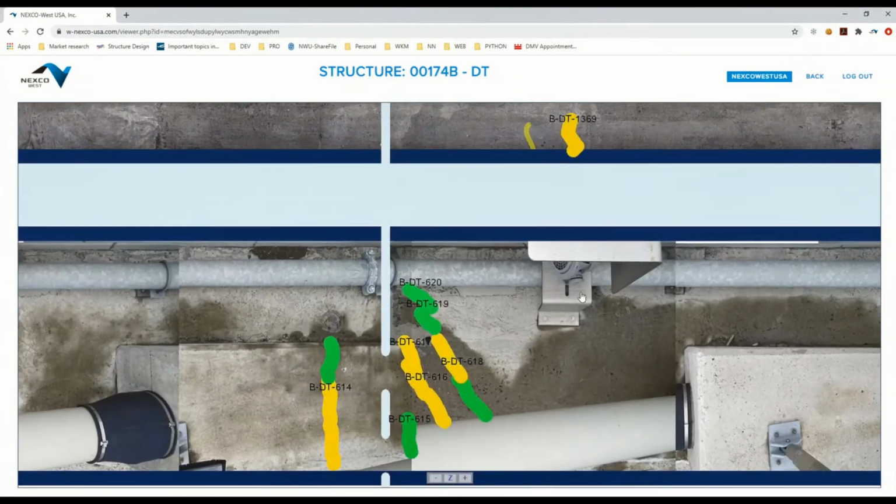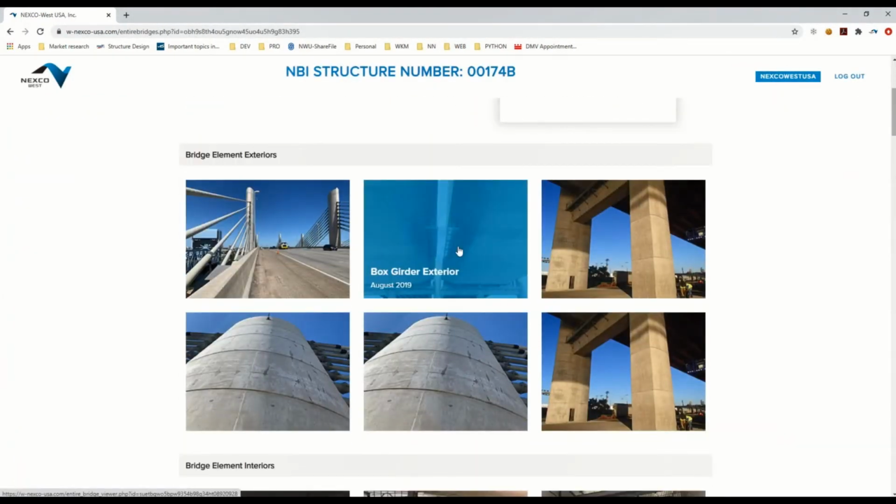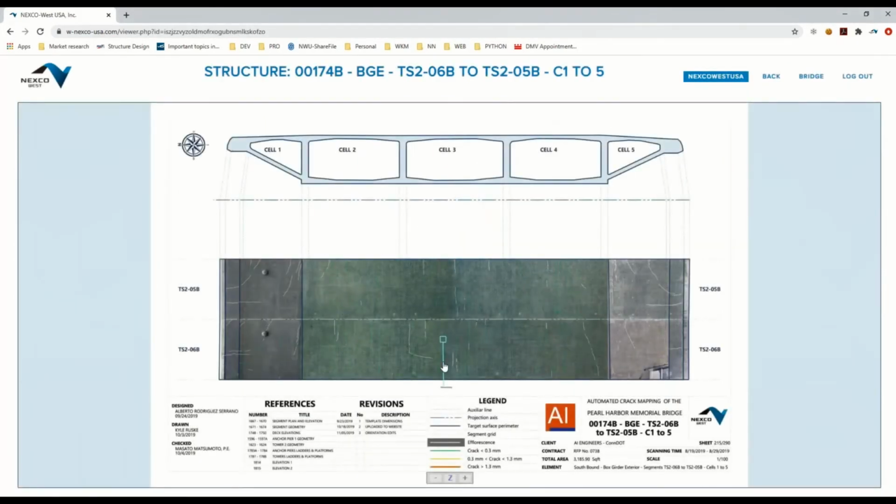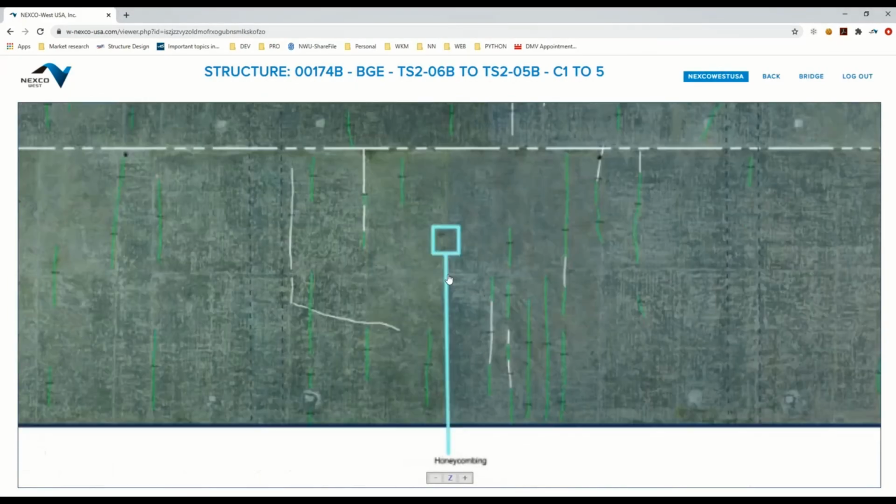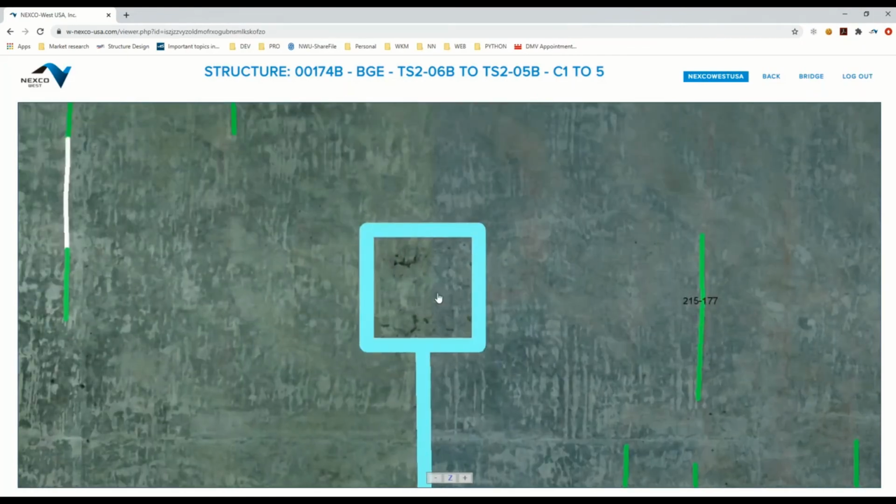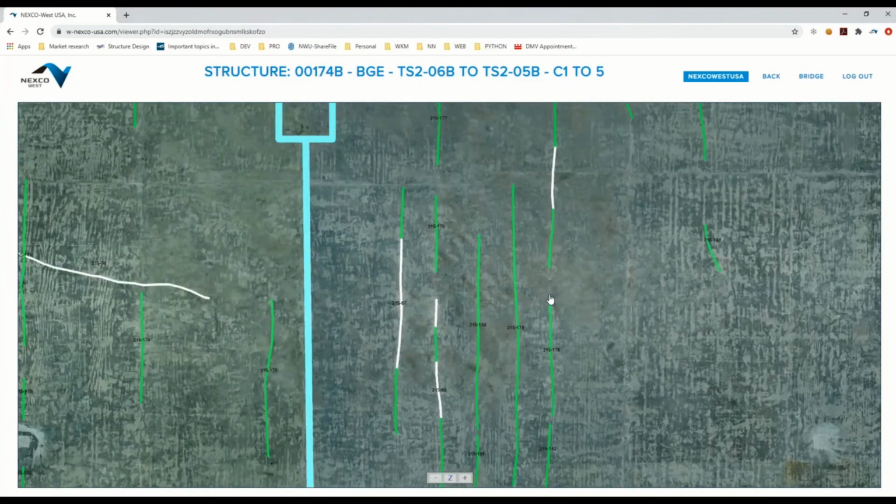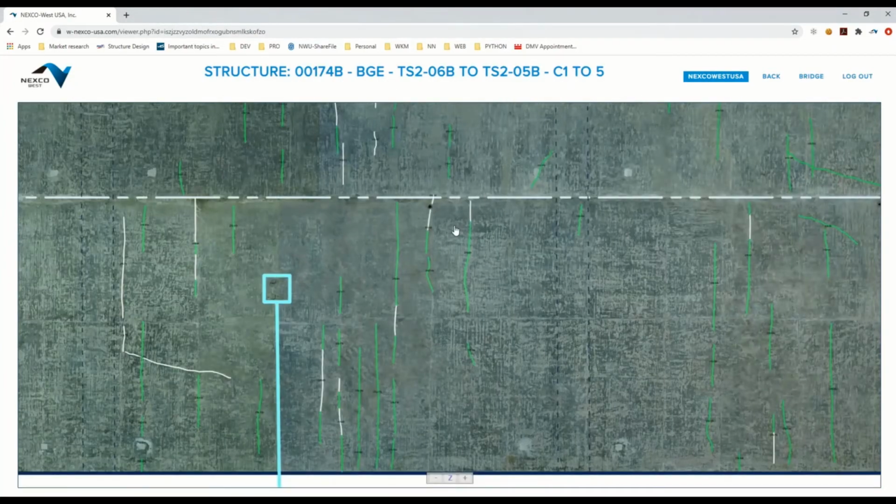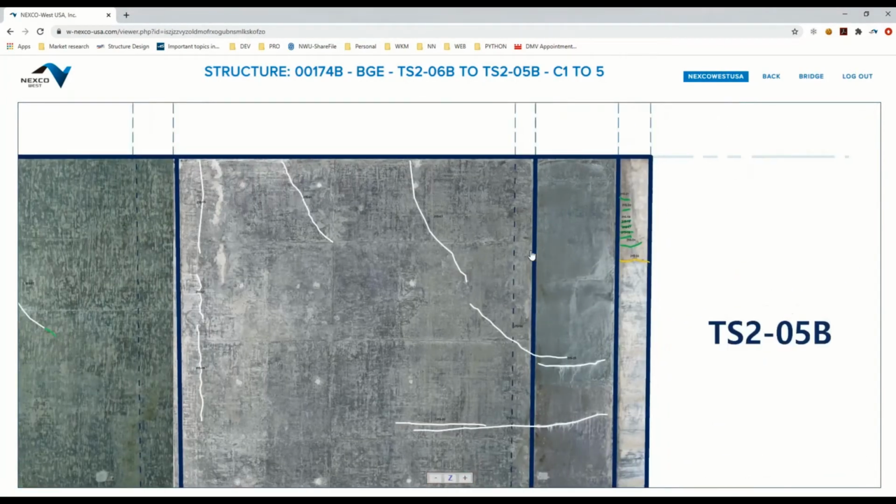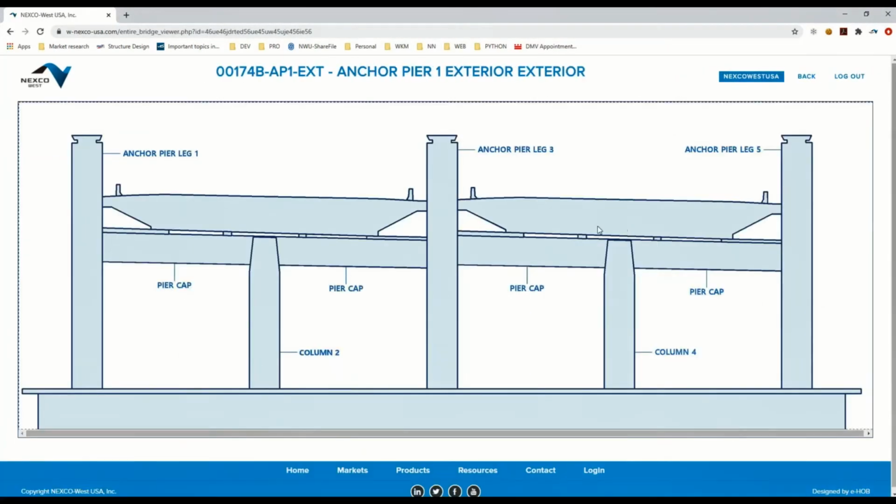The raw data for this file, even in most files, it could be anywhere from 30 to 80 gigabytes because we're using very high definition images. But you notice we're accessing this very fluidly and very easily. And that's thanks to similar technology that you'll see with navigation software like Google Maps. It's called pyramidal loading. So it only loads the section of the images that you really need. And so when you zoom in, you're seeing a high definition version of that section.